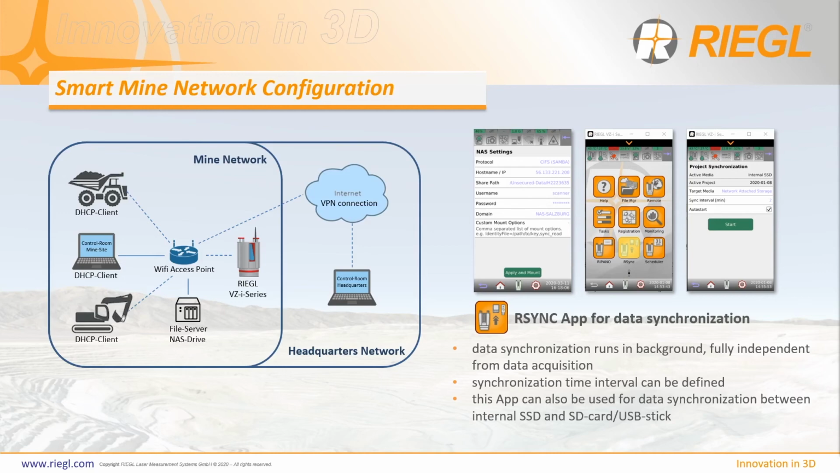Big advantage is that it delivers you directly a backup of your scan data on that file server, and your scan data is even available if the scanner is shut off. It is stored on the file server.